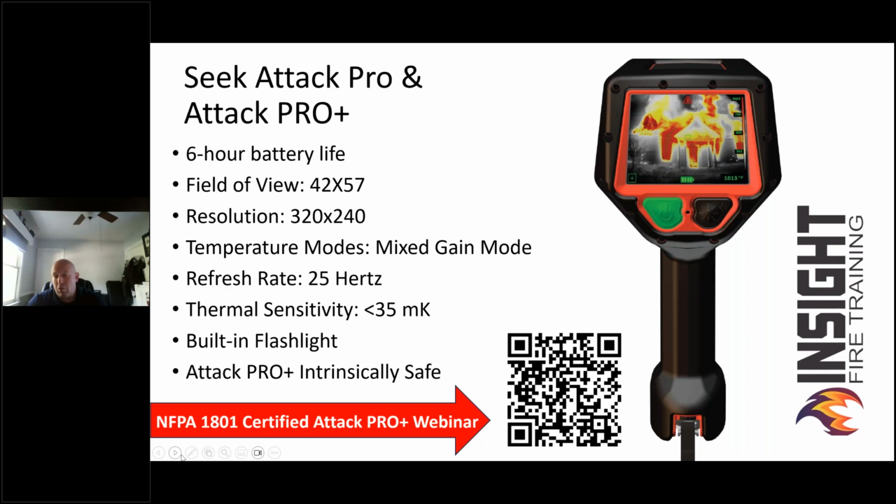And then it has one of the lower thermal sensitivities on the market. A millikelvin is 1,000th of a degree. NFPA says you have to have no greater than 80 millikelvin. Seek comes in at 35 millikelvin. Most of your good cameras are 50 and below.